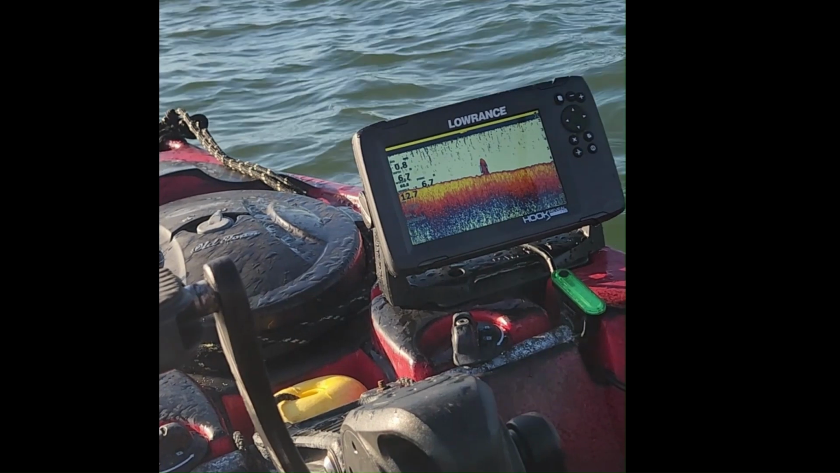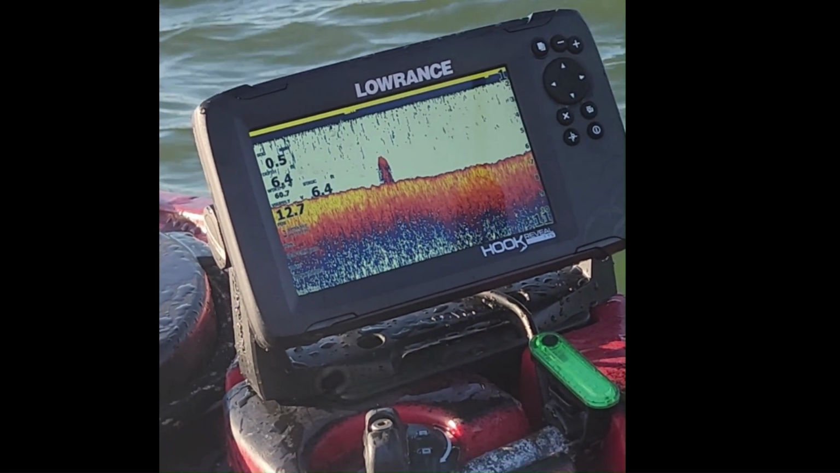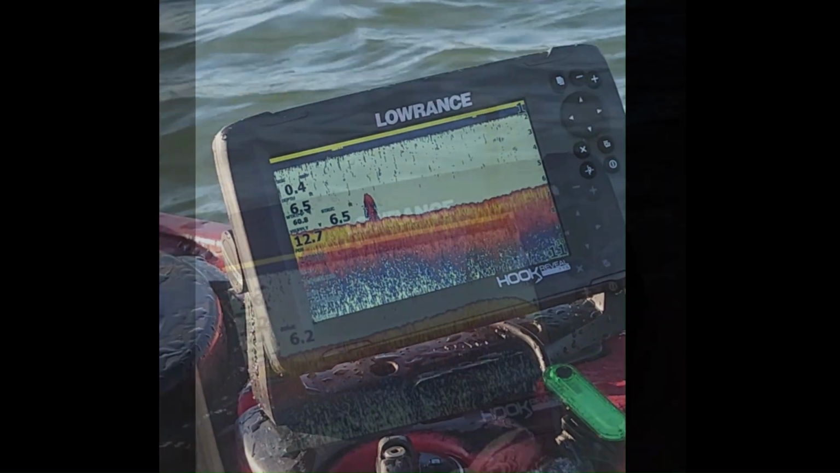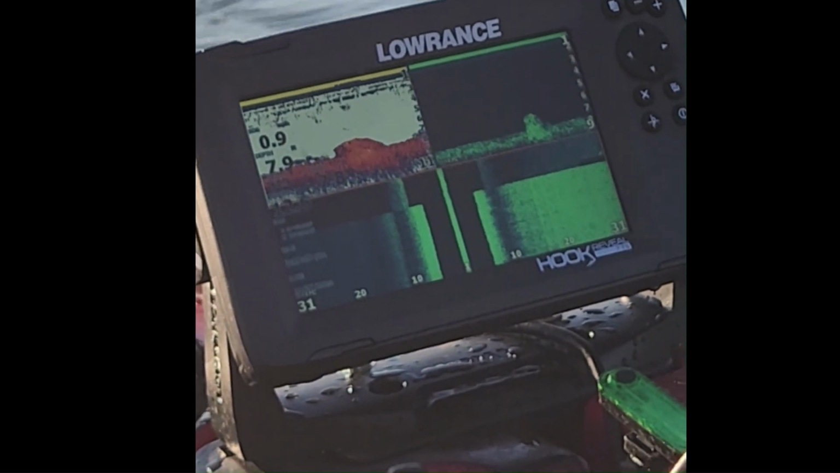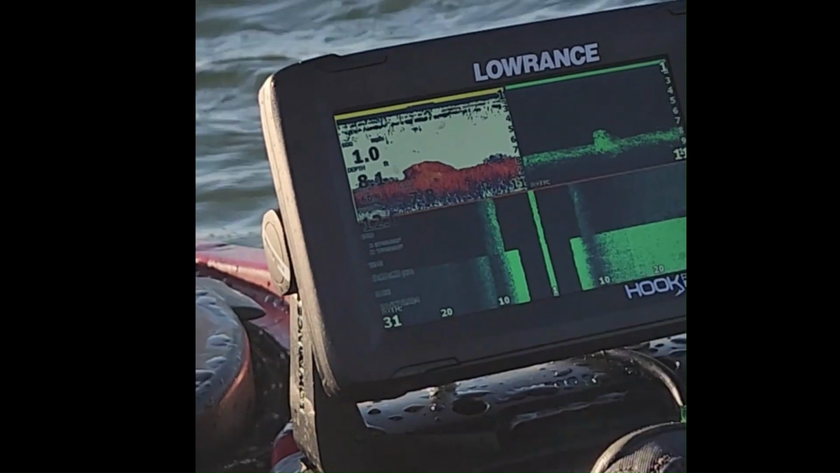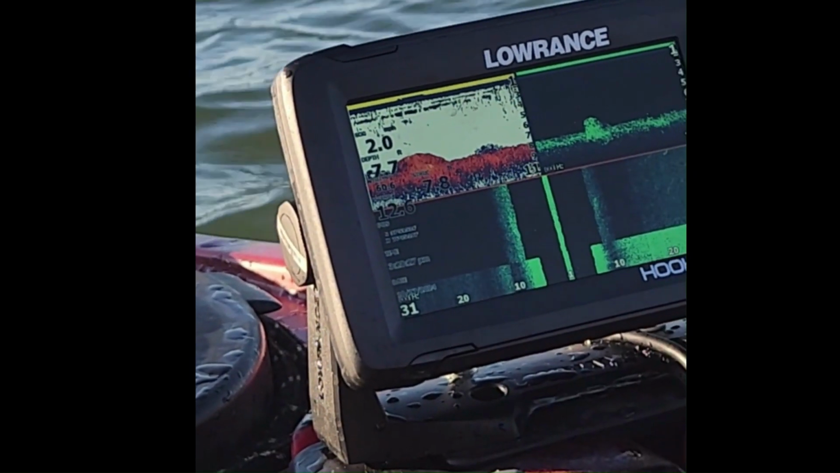This is what a crab pot looks like when you go right over it. So this is right out the back of the boat. It's a shaft or a spike sticking up. It looks like that on down scan and sonar. And here is probably also a crab pot. It could be a little mound in the water, but that's probably a crab pot. You get different readings depending on the way you hit it.